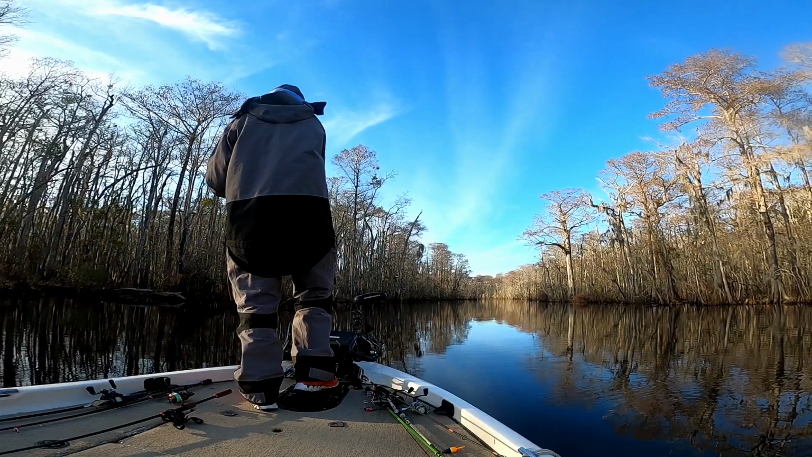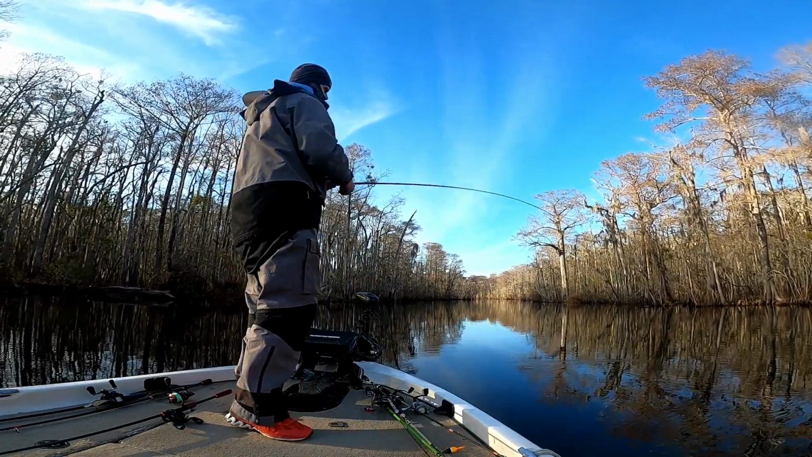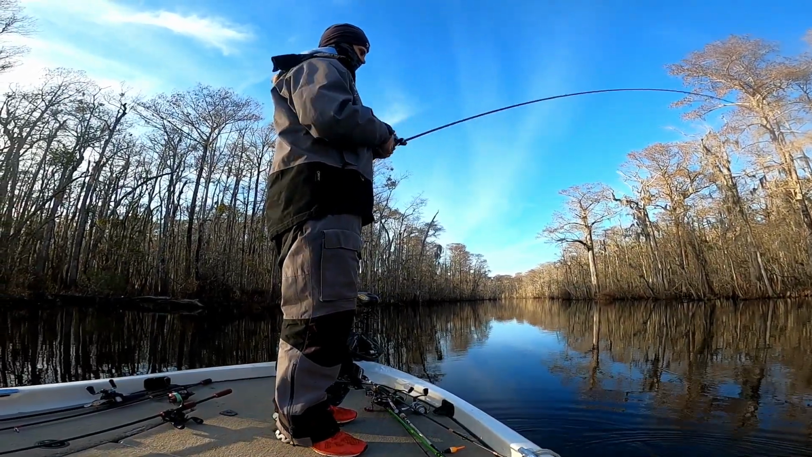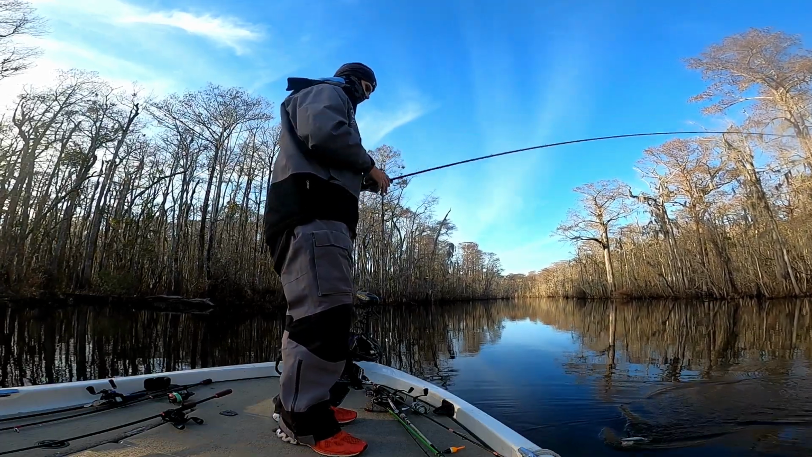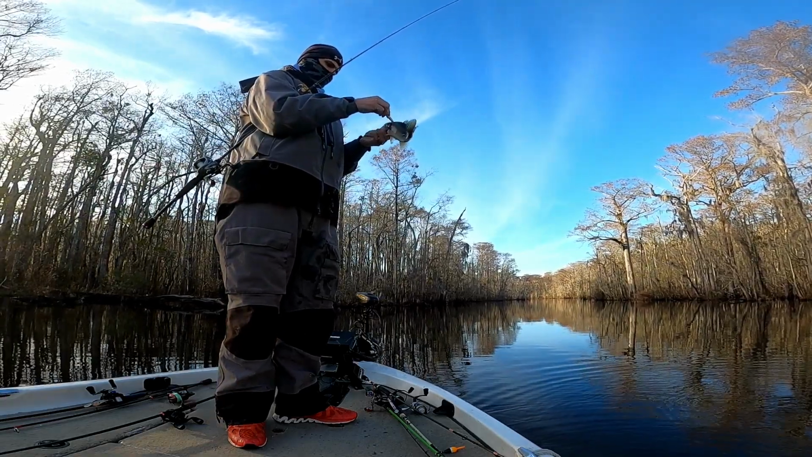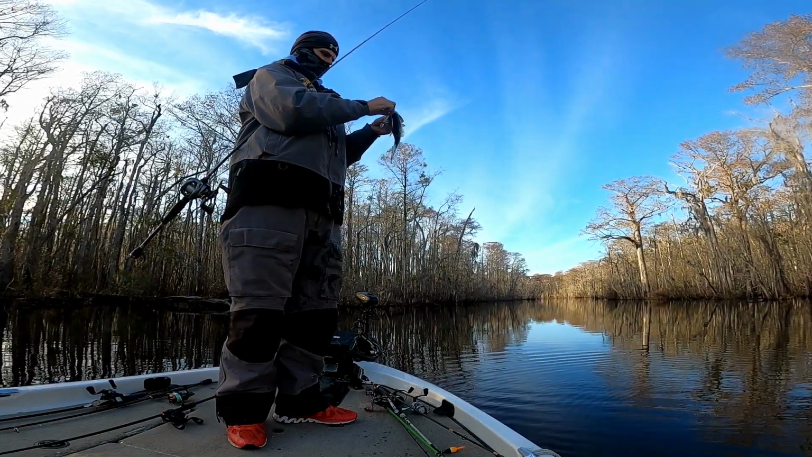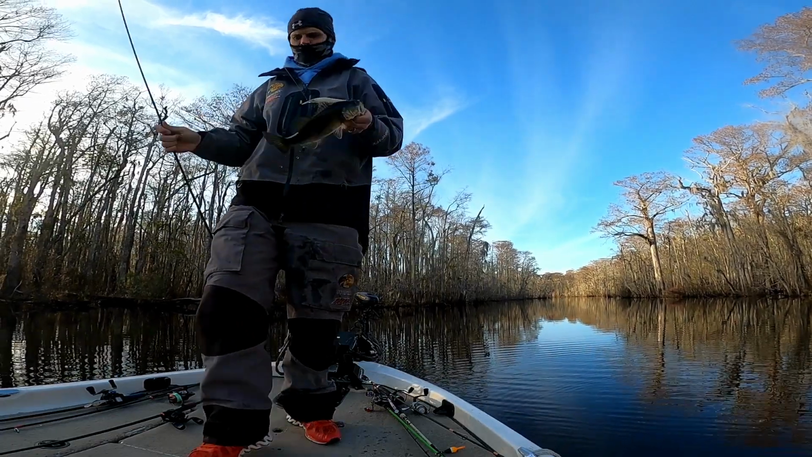And that's another kind of thing to remember this time of the year that I've learned, is that these fish a lot of times group up, and they are really schooled up. If you find them, you found them, and when you find them, you really need to hunker down and fish for those fish. So just a little tip, little reminder there: don't move on from fish.